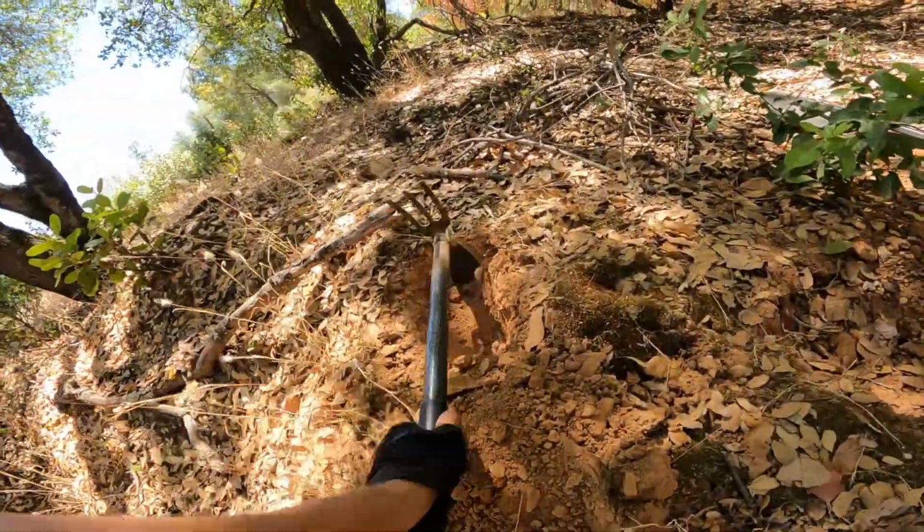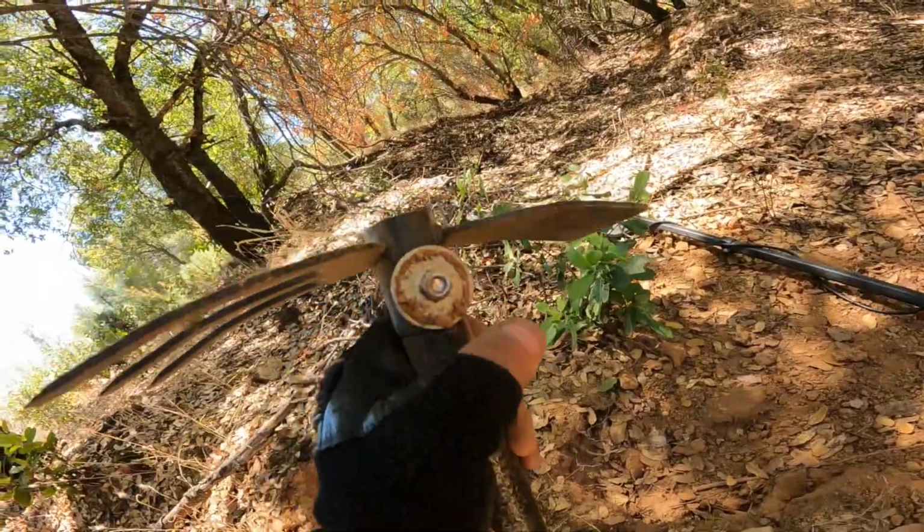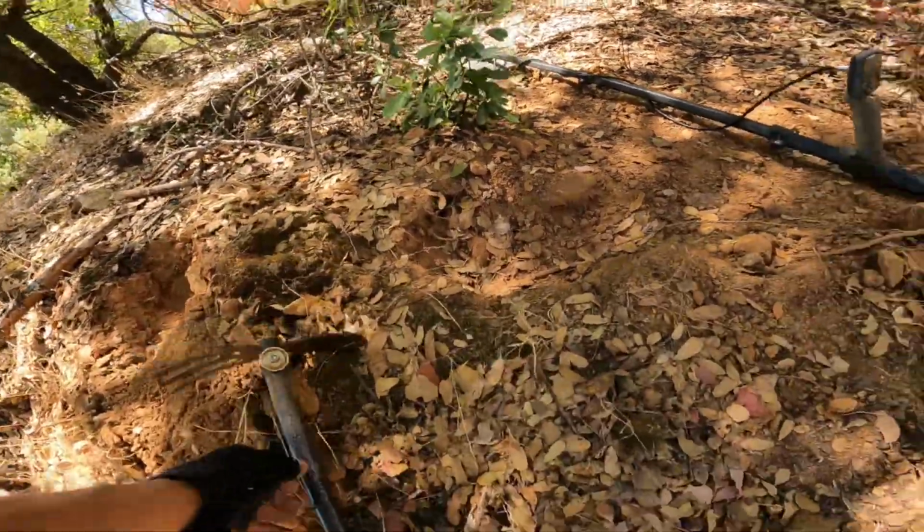And we have a nice, not super strong, but a nice repeatable target in here. And this dirt is magnetic. See that? Just the dirt is magnetic.